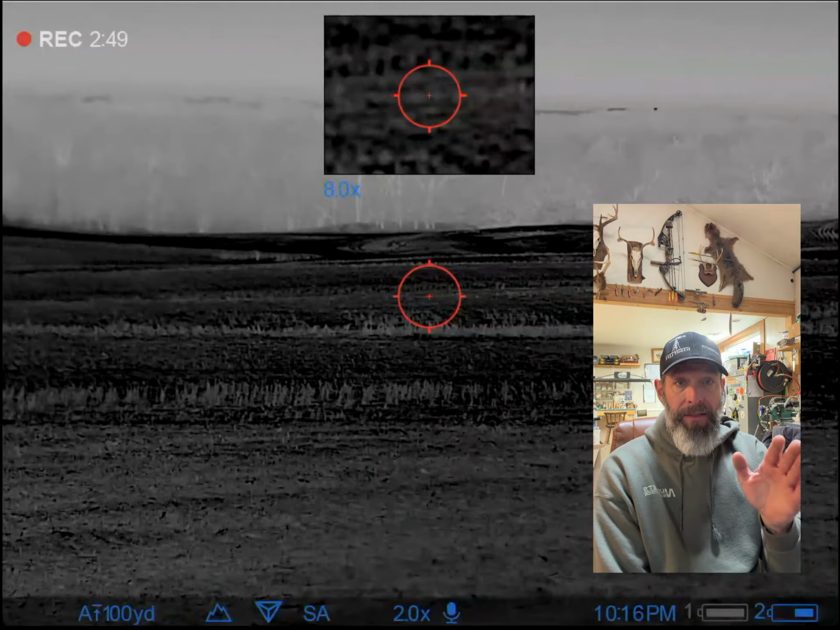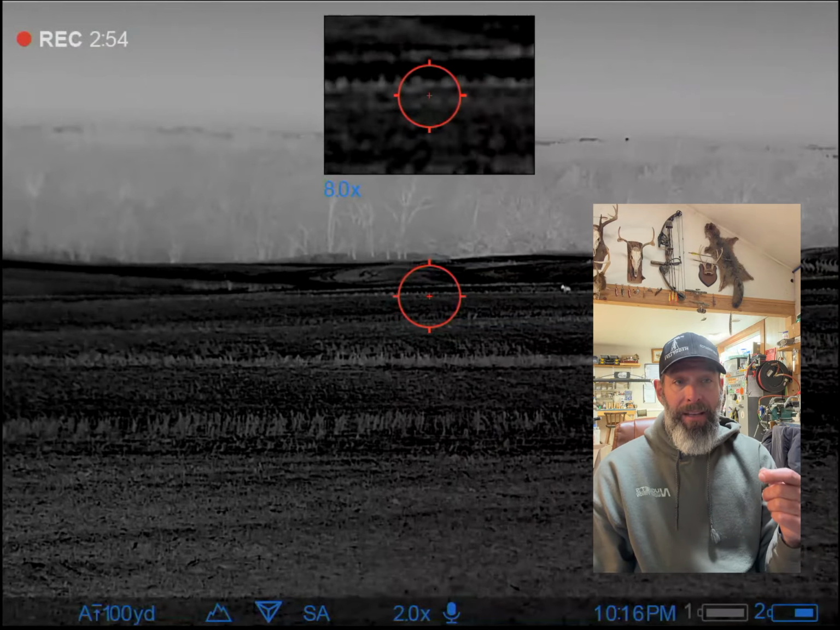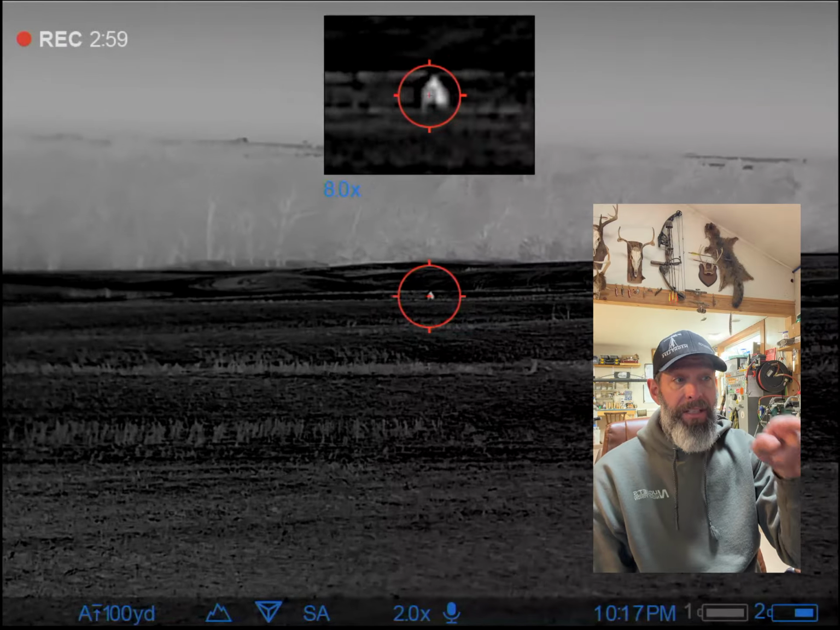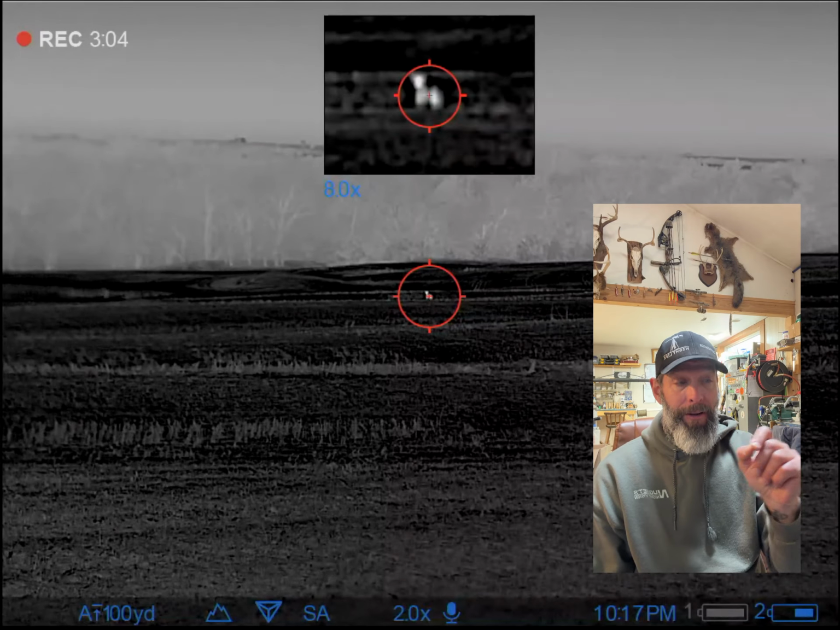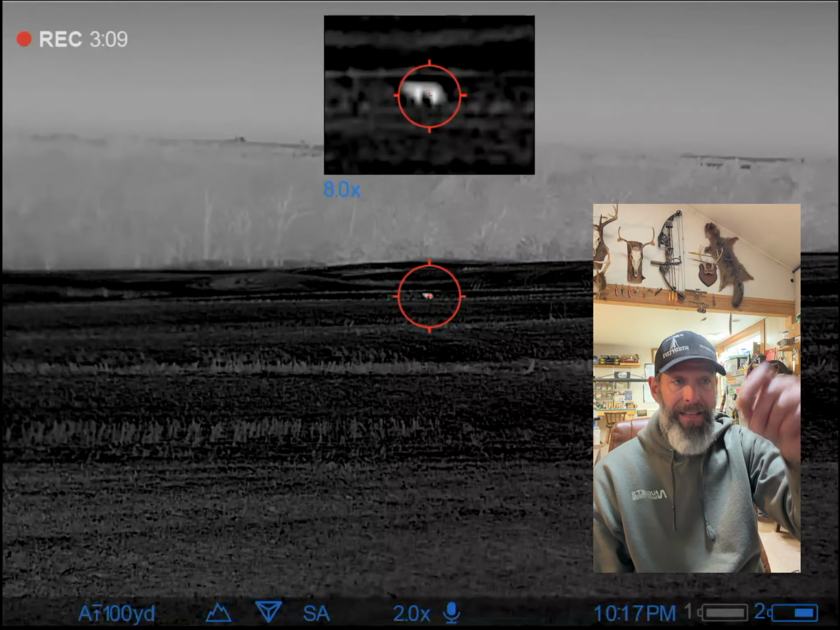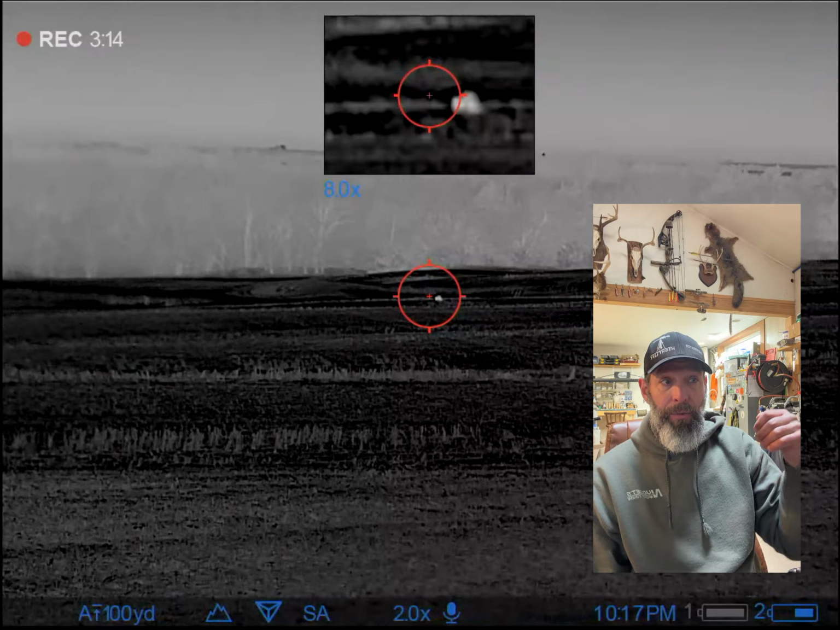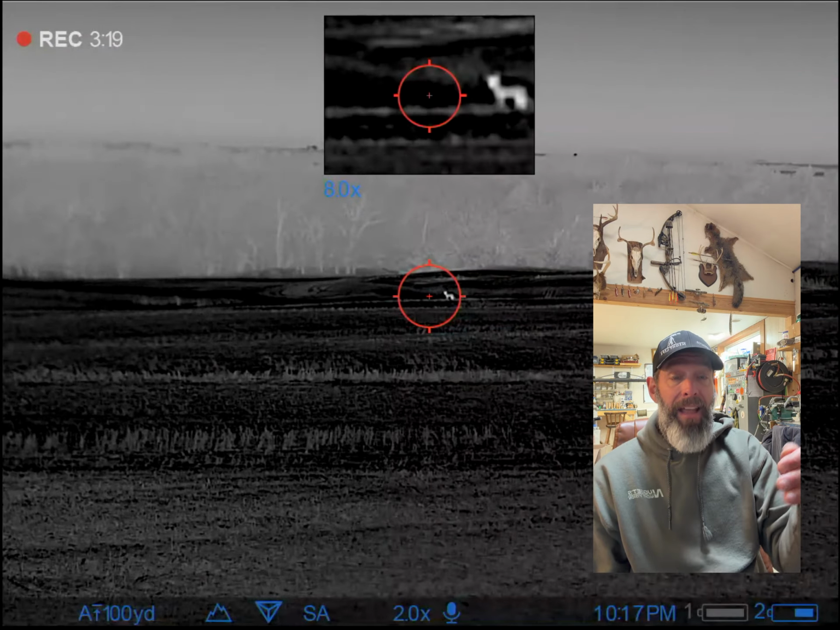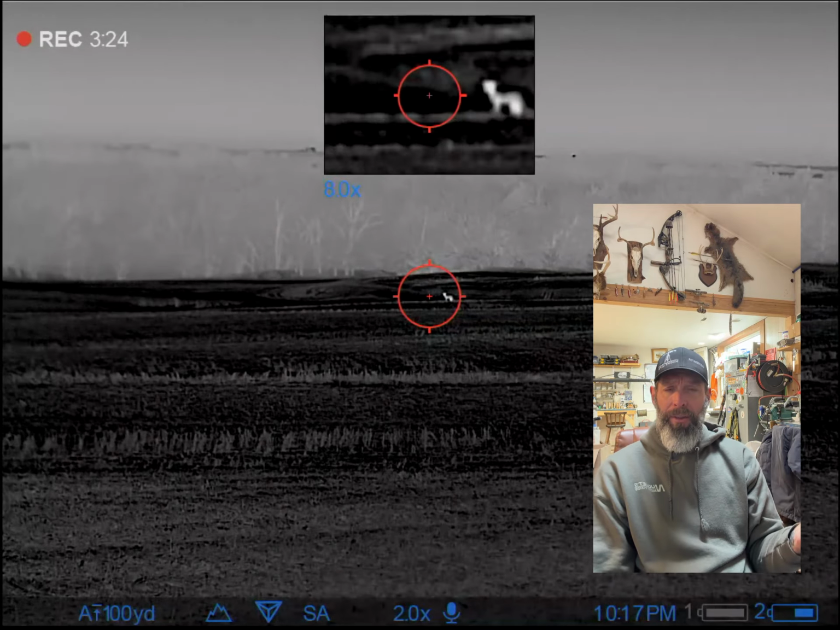So, fact: wind is blowing from west to east. Coyote is coming. I stopped making sound. Every time, and you'll see this on the whole entire video, every time that coyote loses line of sight, this is very important. When a coyote loses line of sight from that coyote's point of view to my point of view, they're coming. When they get line of sight, it's like a child crossing the street.